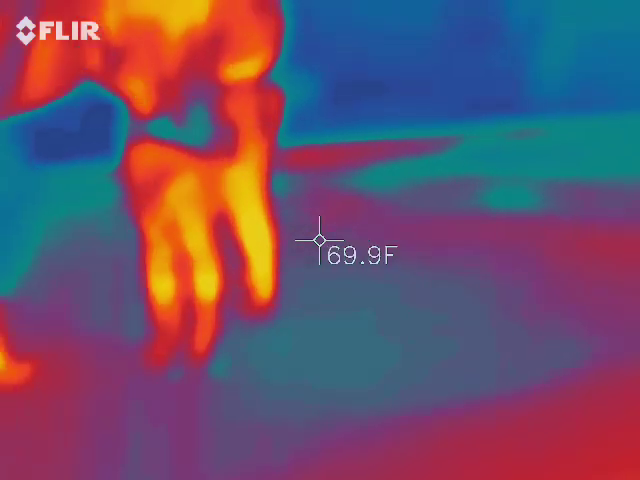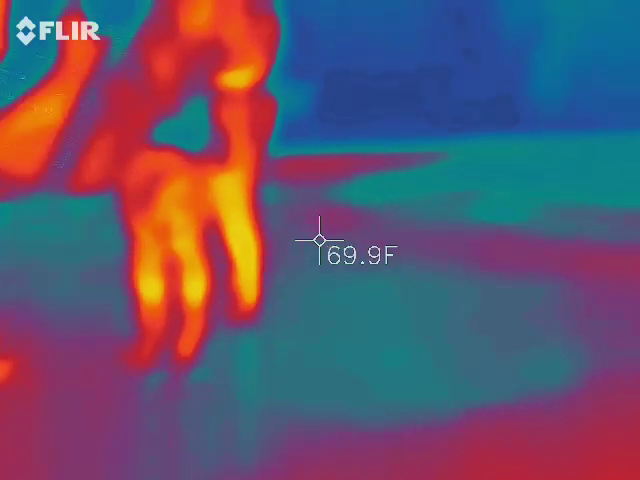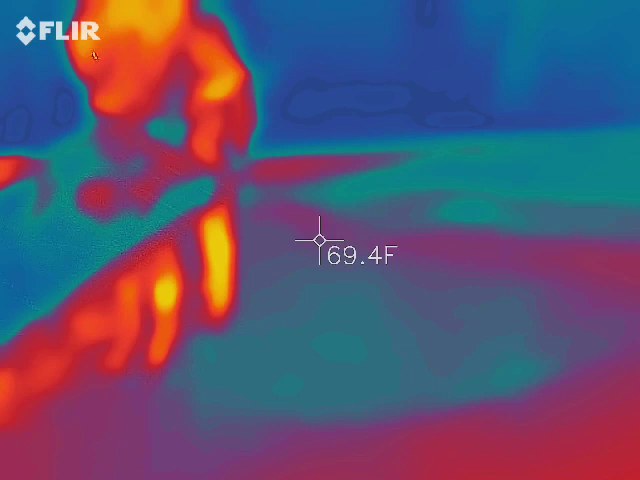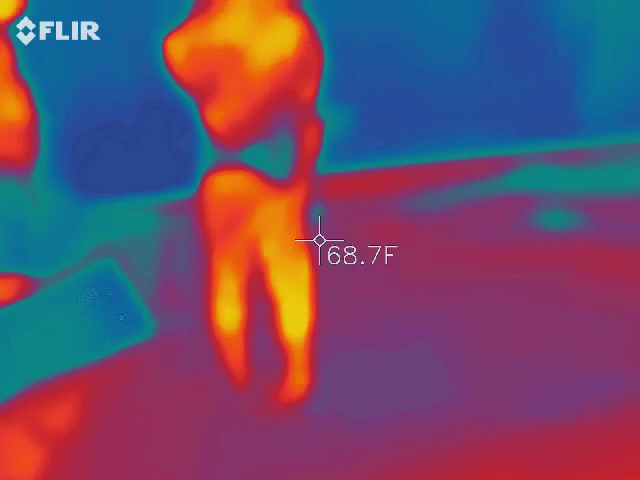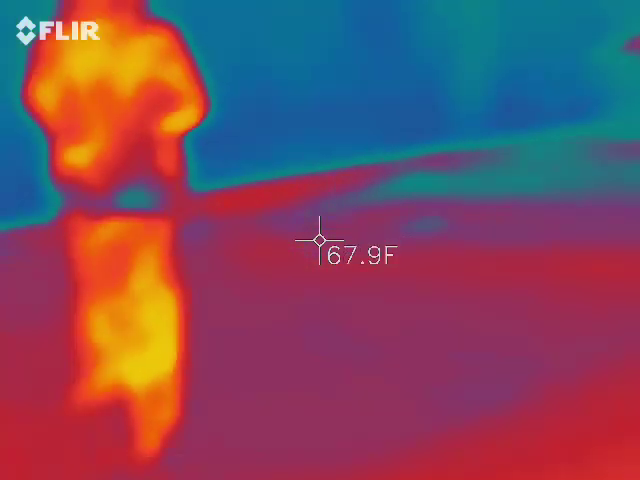So that's why I want that fluctuation. Got it. I don't know what the exact temperature was on there because the crosshairs weren't on that particular pinpoint. But I've sent it over to mechanics, firemen, all kinds of people, like, dude, tell me what you see here. And they're like, yeah, you got some ghosts walking by. Because if you do it frame by frame, it's literally like a head.